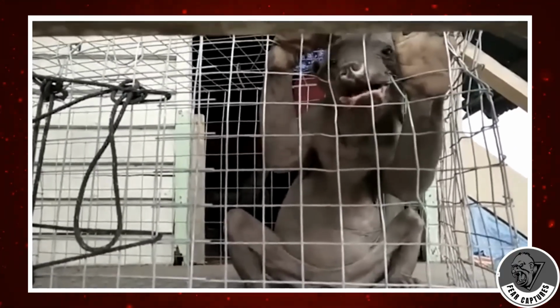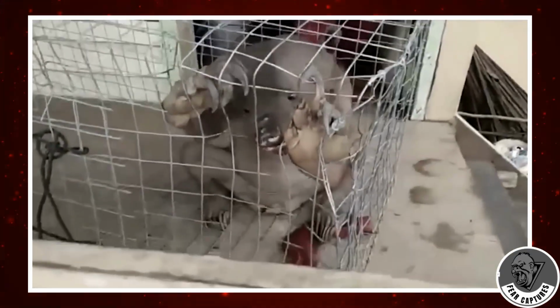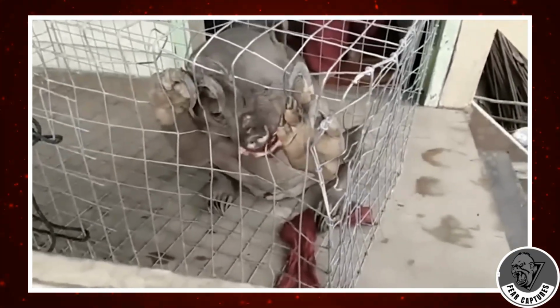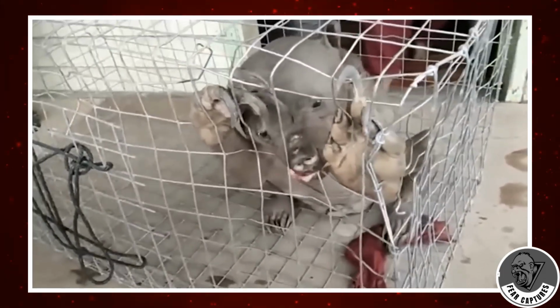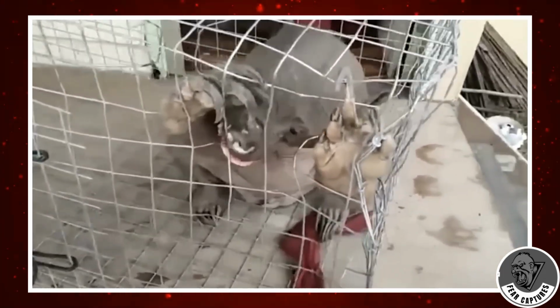I initially believed that this creature's only intimidating feature was his claws, but when he tore through sections of the metal cage, I became aware of his powerful bite. The animal's desperate attempts to escape the cage resulted in multiple fractured teeth and a bleeding mouth.